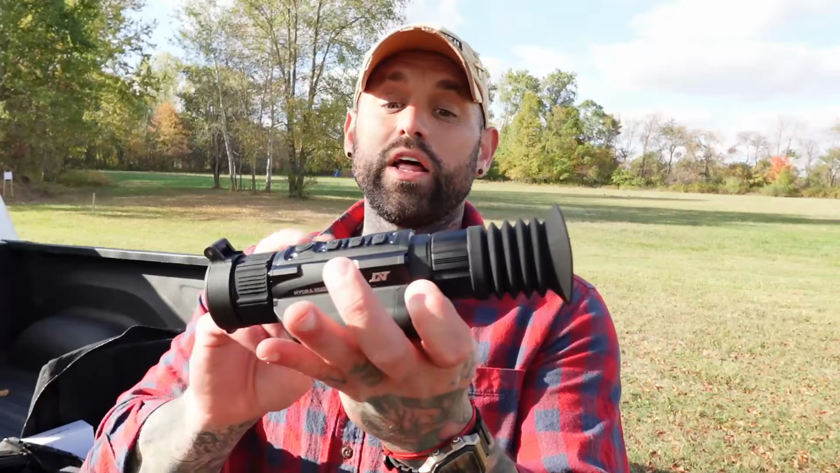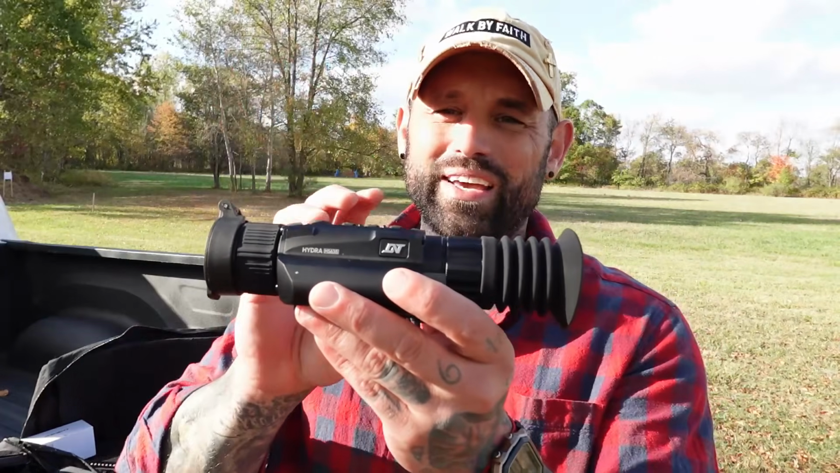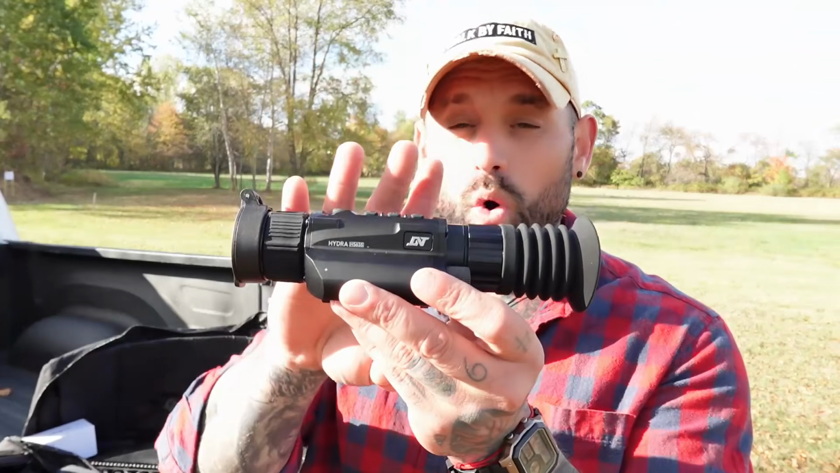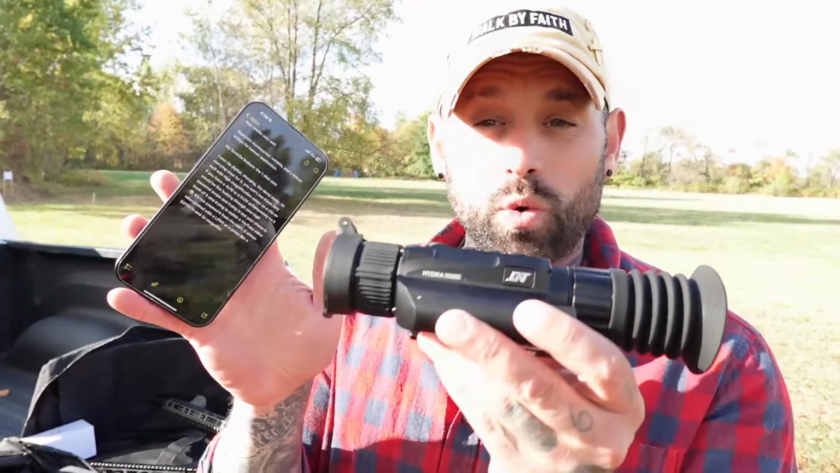So unlike the other one that was $4,000, this one's cheaper at $2,300. This one actually records as well. Another feature that comes with the DNT is they have an application through your phone. You just download it through the App Store, and that is how you transfer all the recordings off your device to your phone. And you actually don't lose any image quality as well.